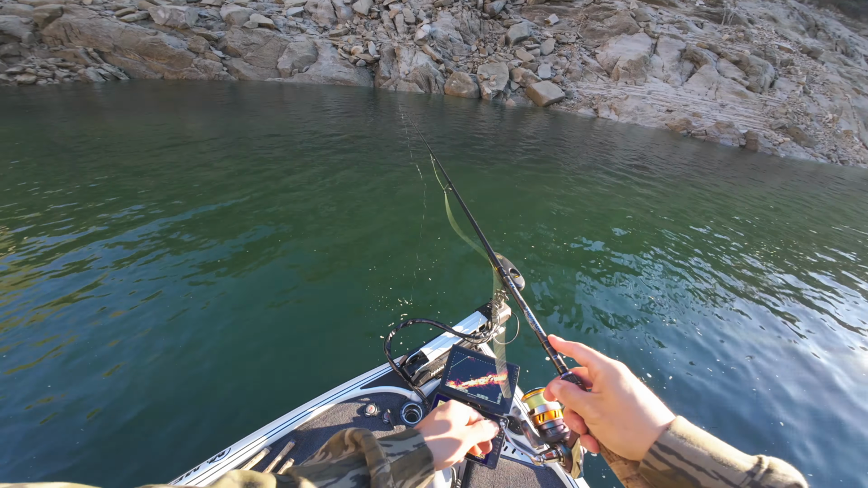Let's tighten that drag a little bit. Had to pick up the drop shot. Seen a little group of them down there. Figured might as well snipe them out. I'm catching them on everything today. Bass today are not being picky.